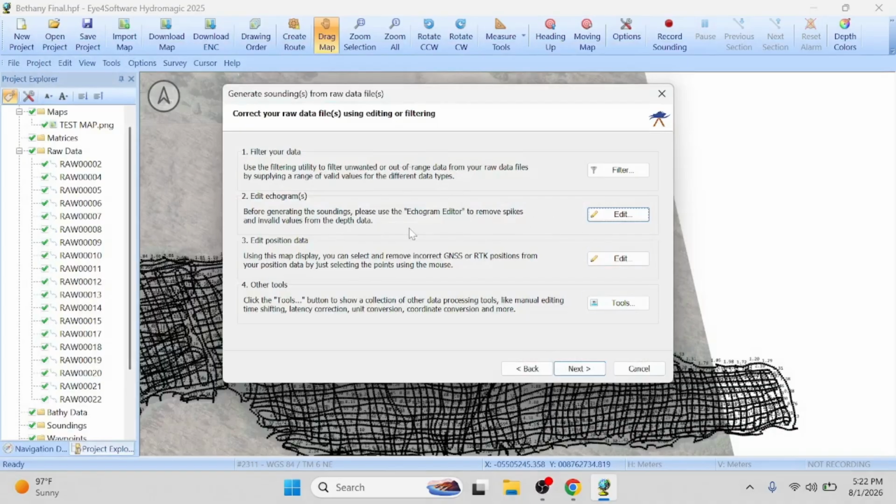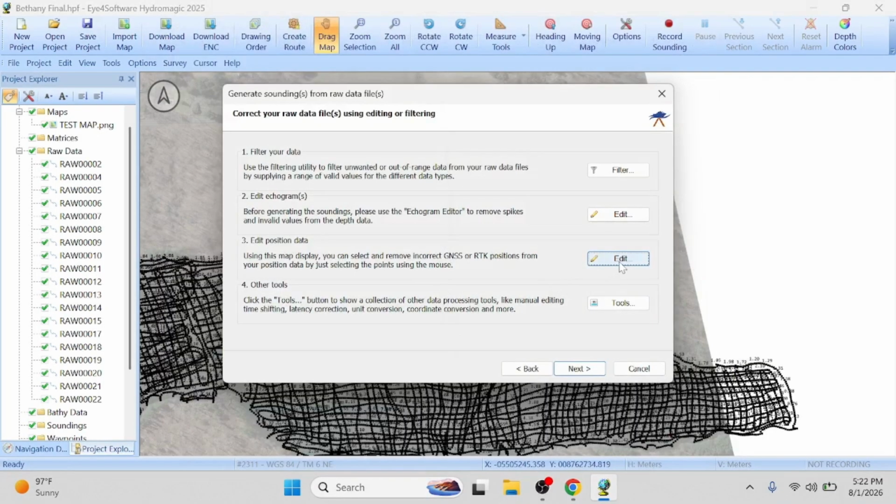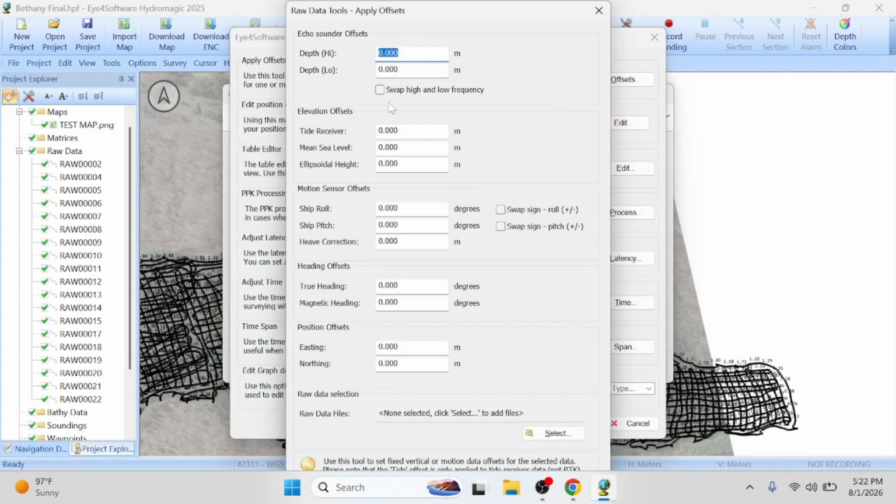I've done that part. We edit the echogram, edit positions. You could edit the position of each. Normally you won't have to do that, okay? So these are other tools. Okay, apply offsets. Echo sounder offset. You could put it right here.